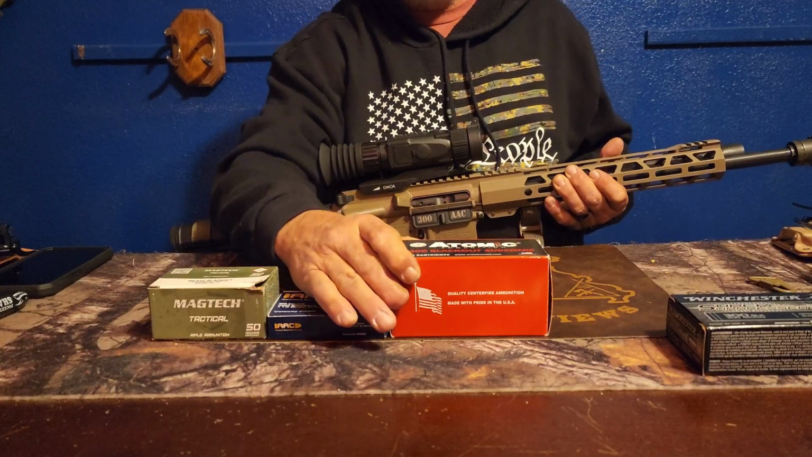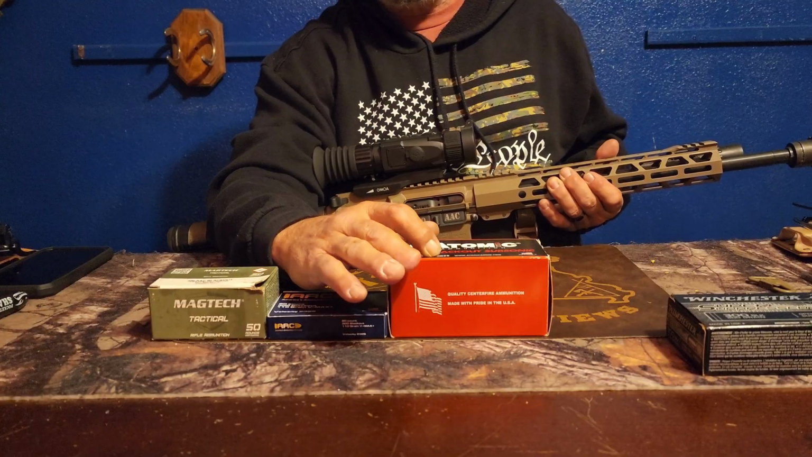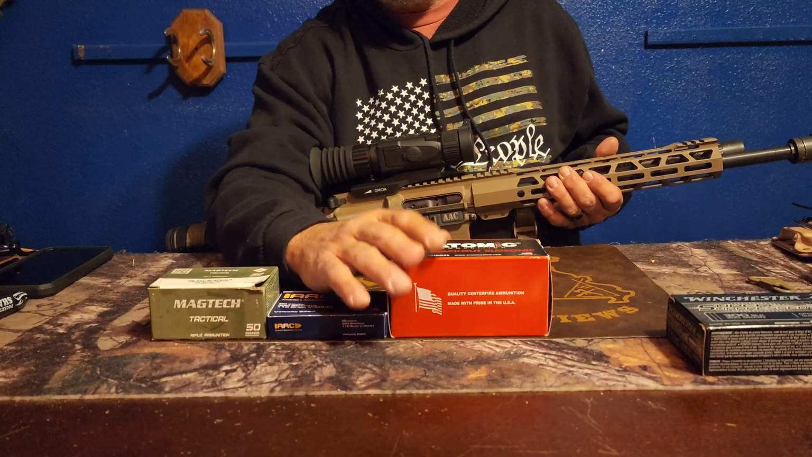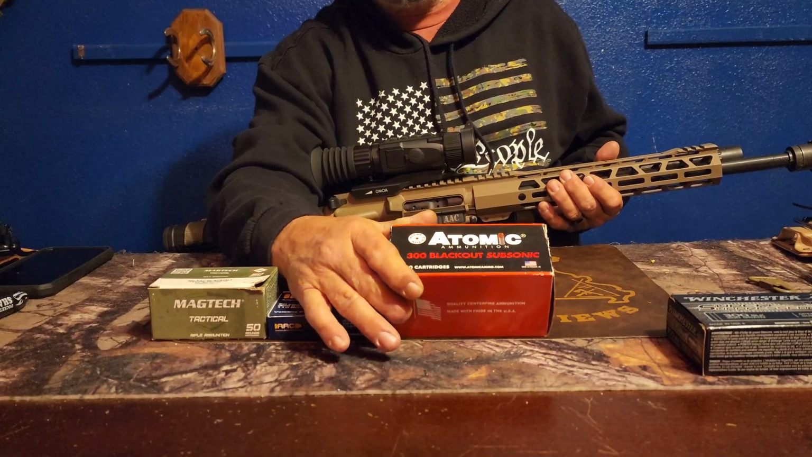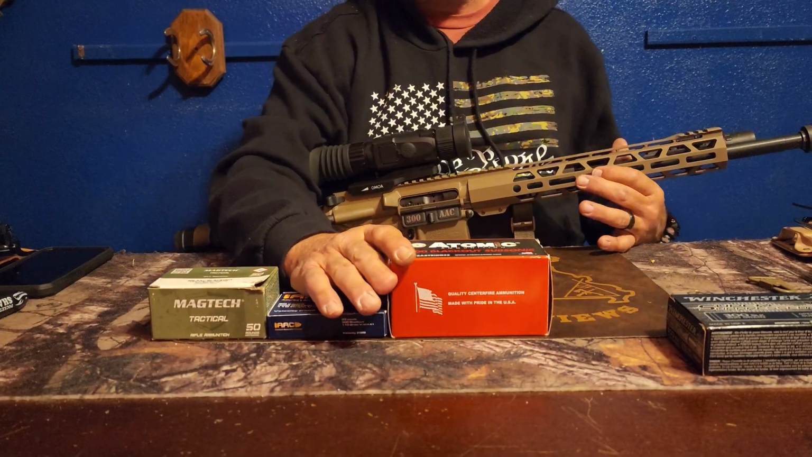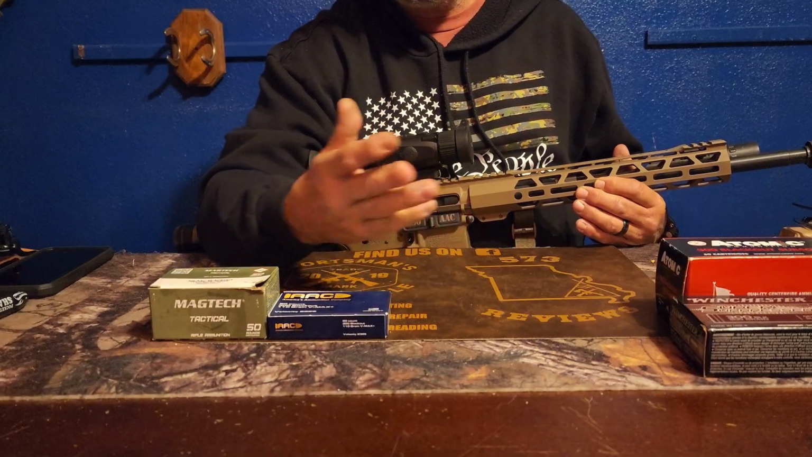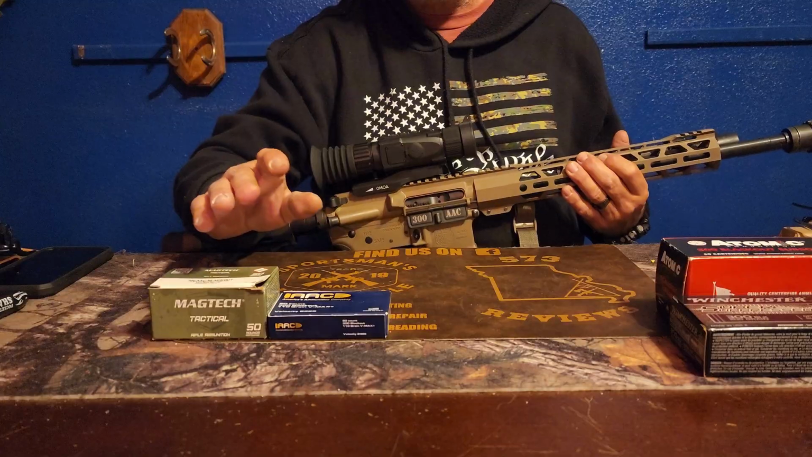Profile number 2 is this Atomic 220 grain subsonic. Now, it's a match bullet. It's just an open tip hollow point, but it's a match bullet. It does actually tumble faster in the gel, but still yet I wouldn't use it for much more than what I'm using it for right now. And like I said, coons, possums, fox, coyotes, whatever, it will do the trick. Now, I limit everything to about 50 yards.